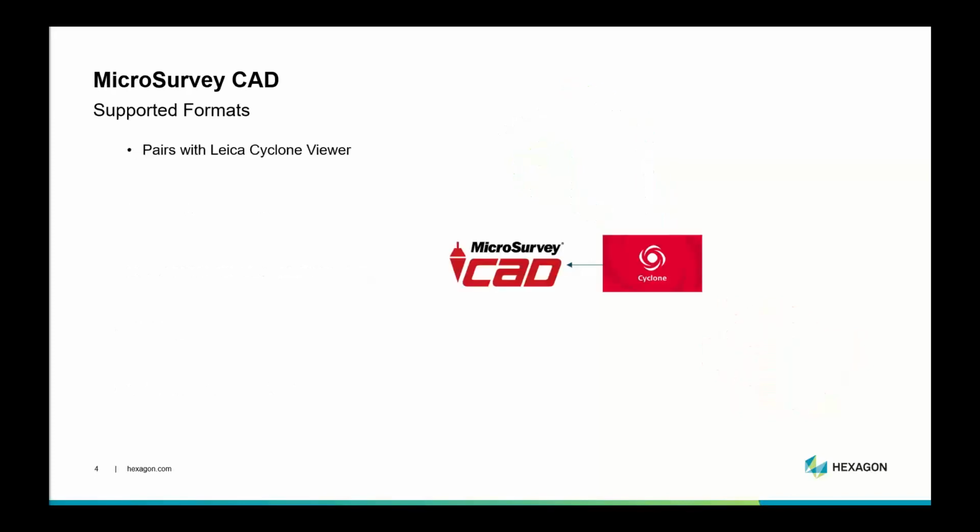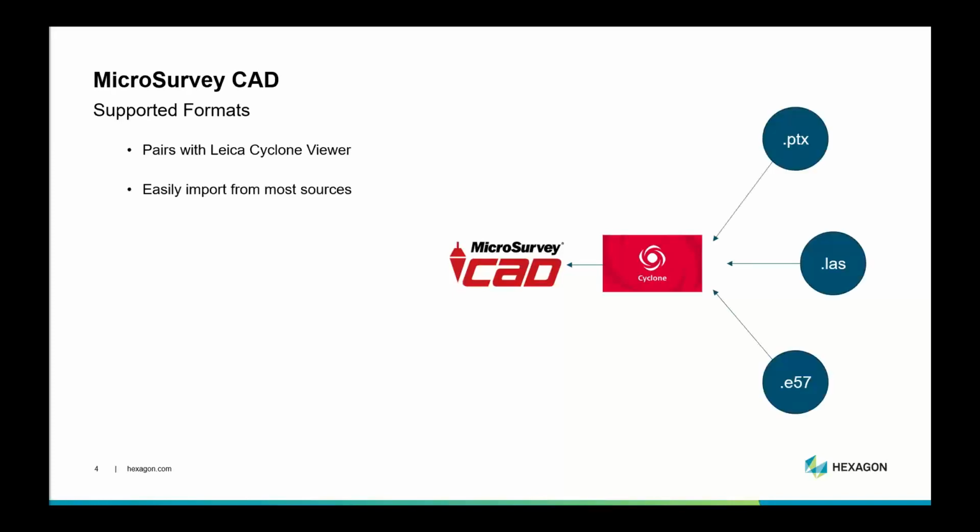Supported formats for point clouds, we pair with Leica Cyclone and Jetstream, as Dave mentioned there. We can easily import point clouds from most sources through the E57, LAS, and PTX formats. And those will go straight through Cyclone Viewer. There's no additional purchase necessary for that.